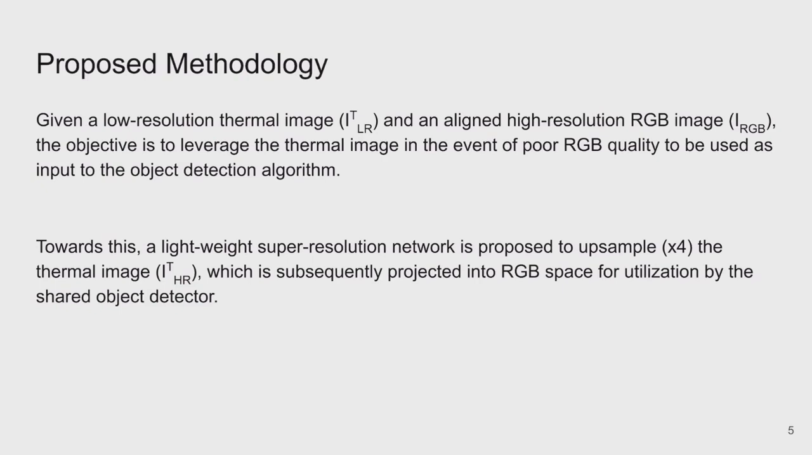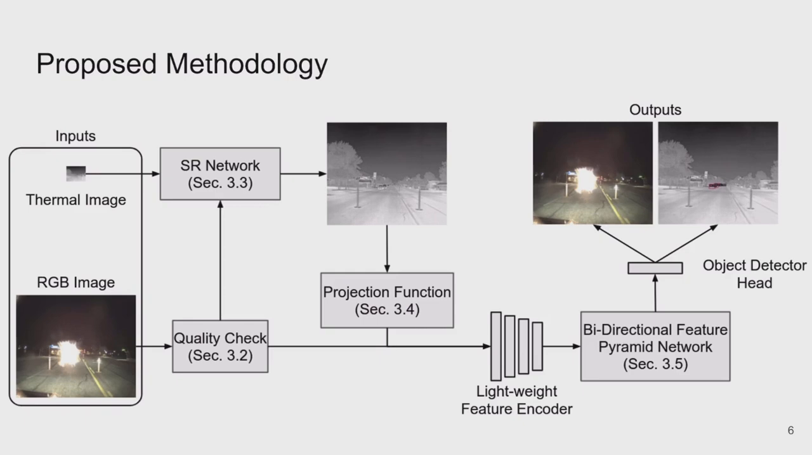So, given a low resolution thermal image along with the aligned high resolution RGB image, our objective is to leverage the thermal image in the event of poor RGB quality, which would be used as an input to the object detection algorithm. Towards this, a lightweight super resolution algorithm is proposed to upsample by a factor of 4 the thermal image, which is subsequently projected into the RGB space for utilization by the shared object detector. We provide a holistic overview of the proposed methodology in this page.